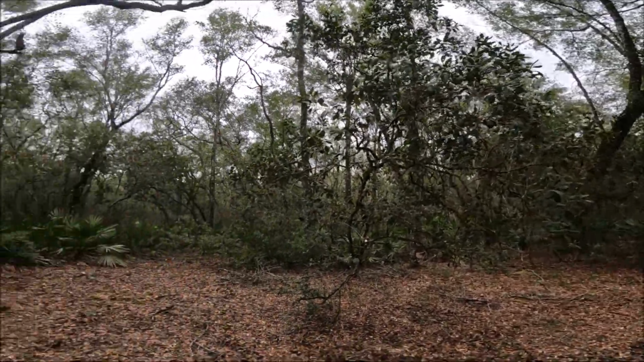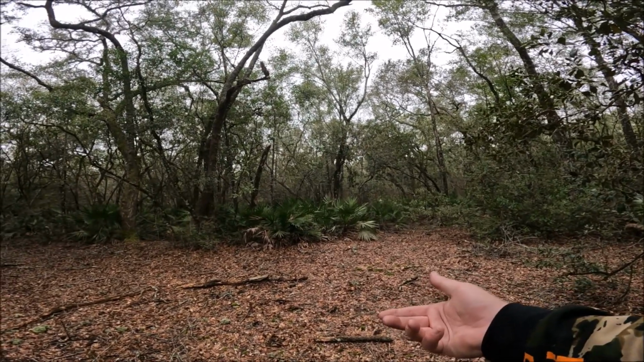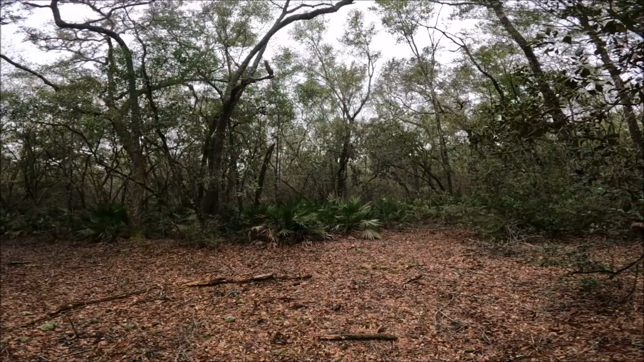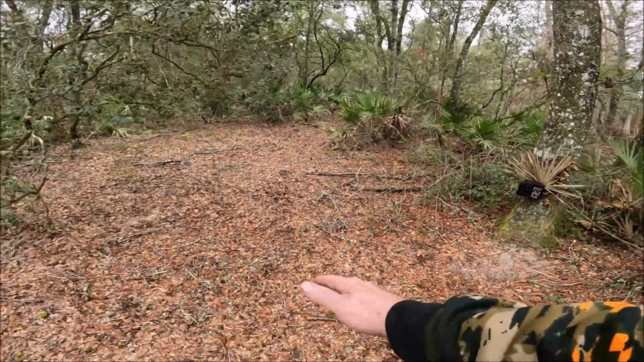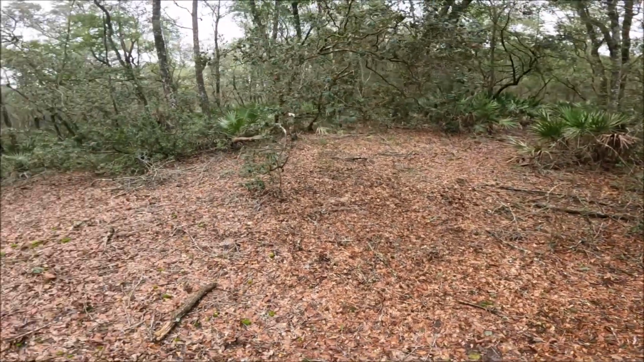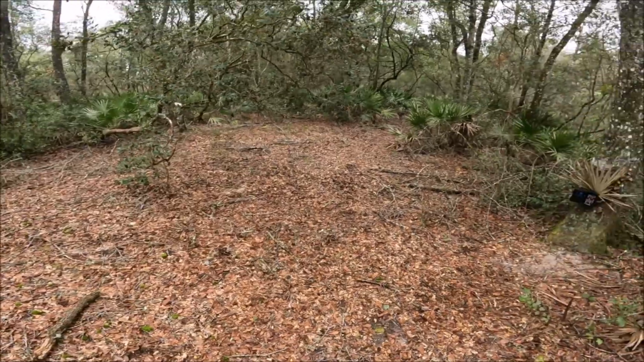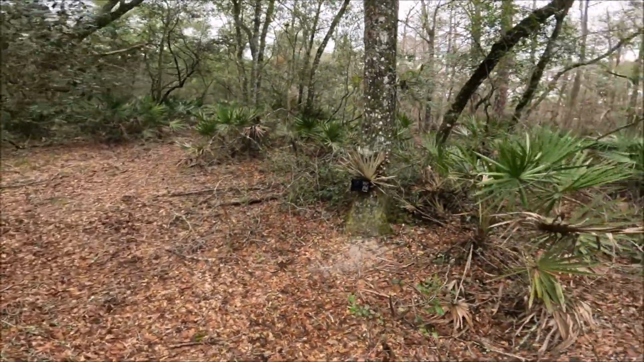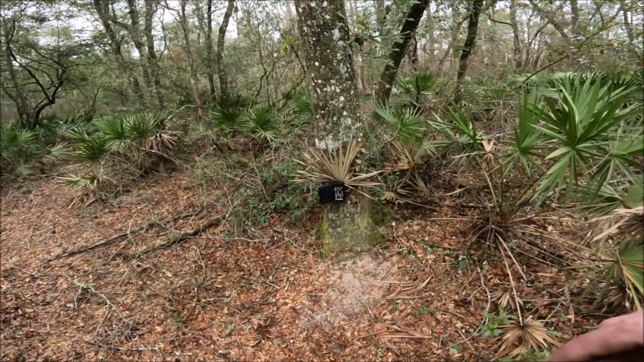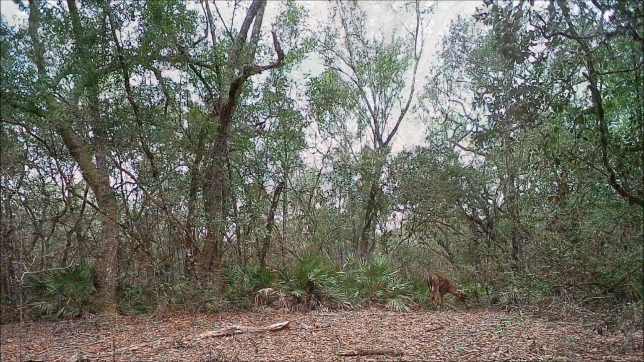So make sure you orient your cameras right. If you have a problem, break out your cell phone, most of them have compasses. Orient it to either north or south, preferably with nothing immediately in front of the camera. So you want to try to get a nice little open spot here, which I've got here. So anyway, as far as setting up cameras, that's how I do it, guys.